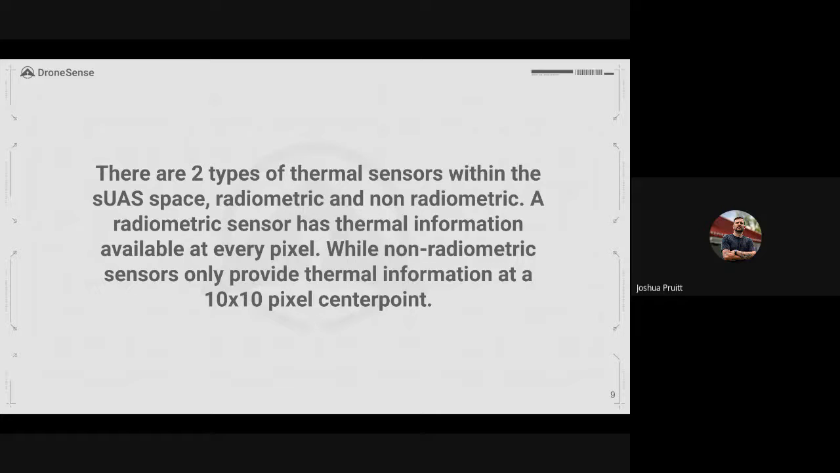Now, that's not to say that gathering photo and thermal video from a non-radiometric sensor isn't going to give you the information you want. Your tools and other thermal software can take non-radiometric imagery and still give you an idea about all of the temperature ranges within that image. It's just when you're in real time, true radiometric sensors are going to give you information on the fly at every single pixel.